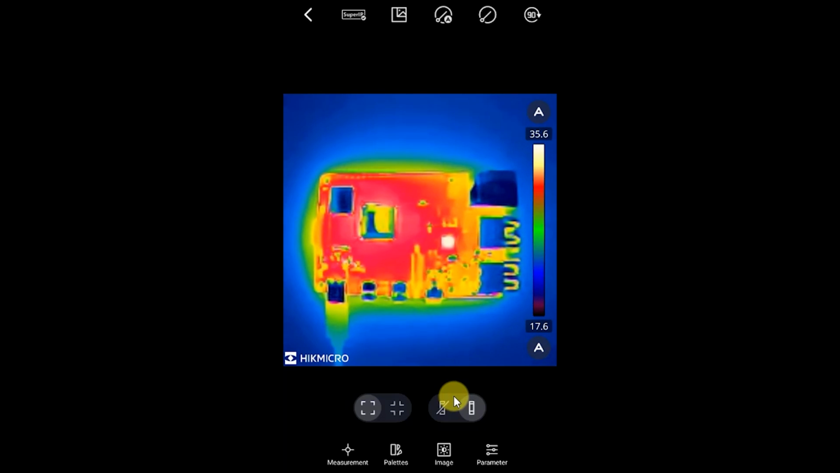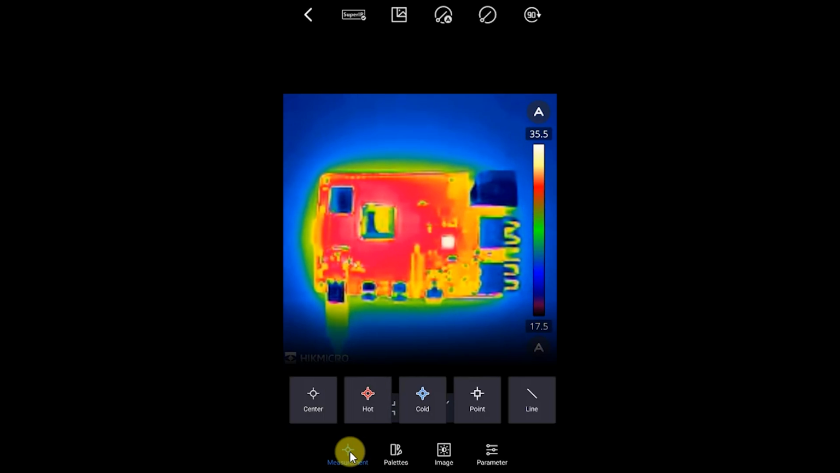And this is the main reason why we would use this. If we come down to the measurement options down here, there are a range of things we can do. We have a range of point measurements. I can select the center point, and you'll see it puts a little cross there, and it's now telling me the temperature at that point on the image is 33.5 degrees centigrade.